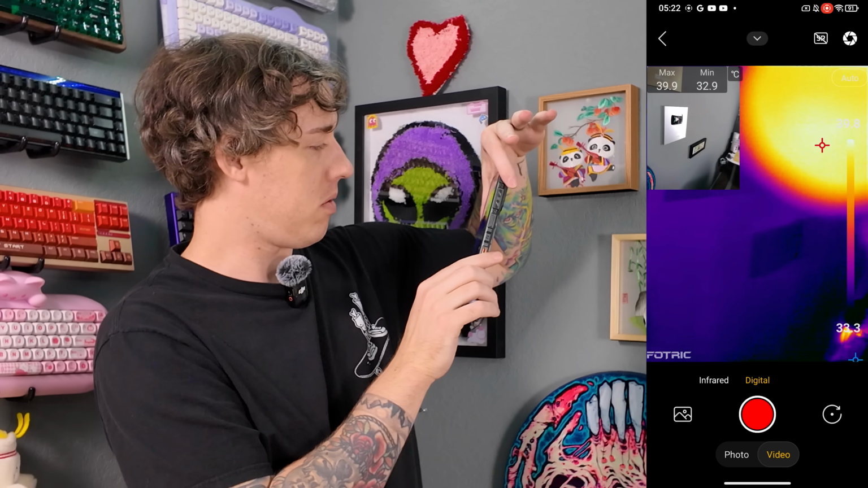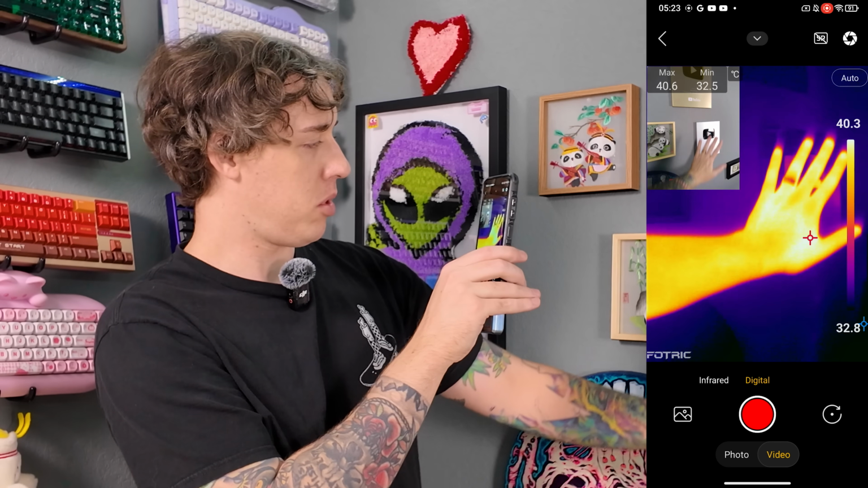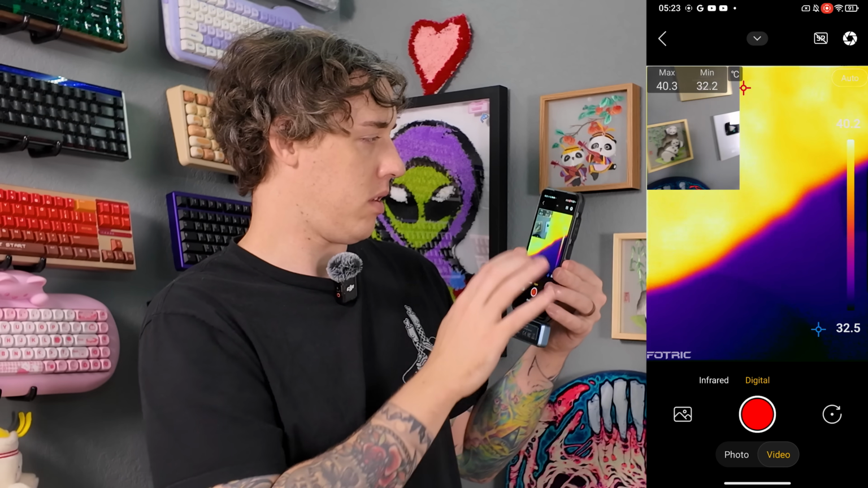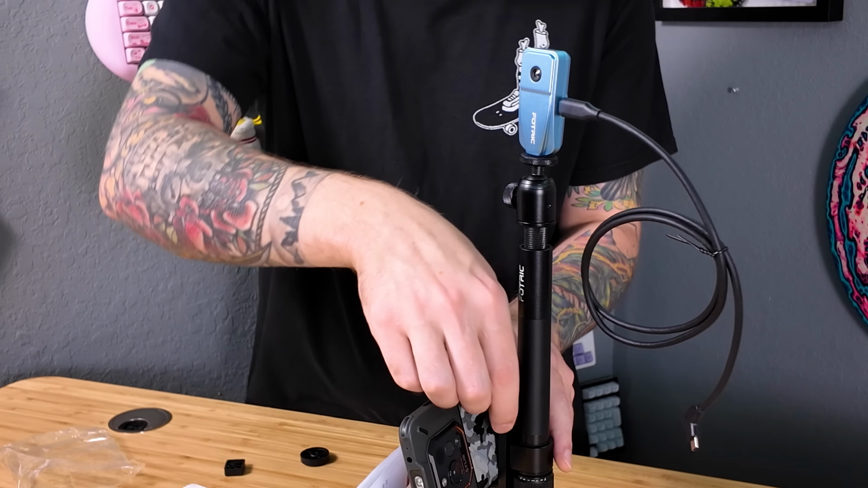And you can take video too. And the frame rate is a lot better than the built-in FLIR on this phone. Anyways, so that's pretty much it. So now I guess I'm just gonna take it out and look at a bunch of different stuff with it. Okay, I may have created a monstrosity here, but okay.